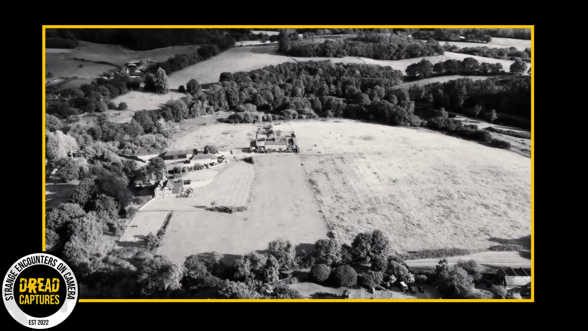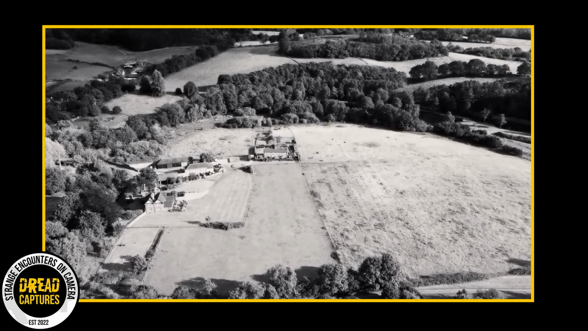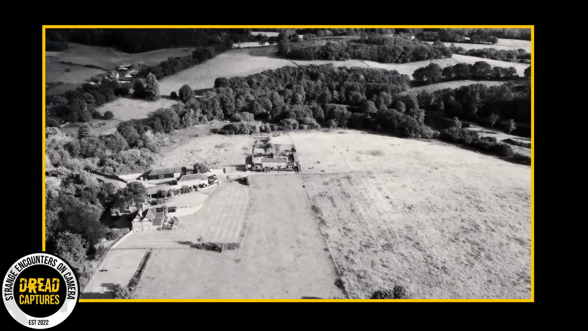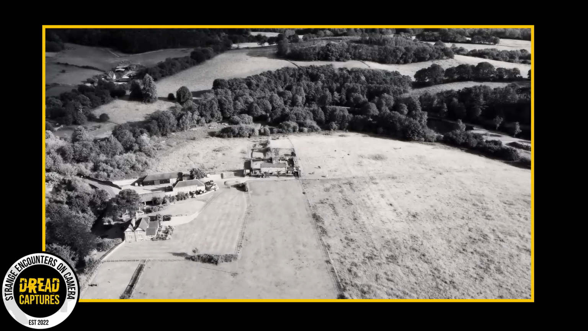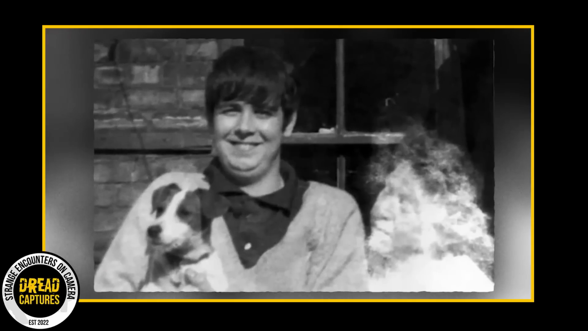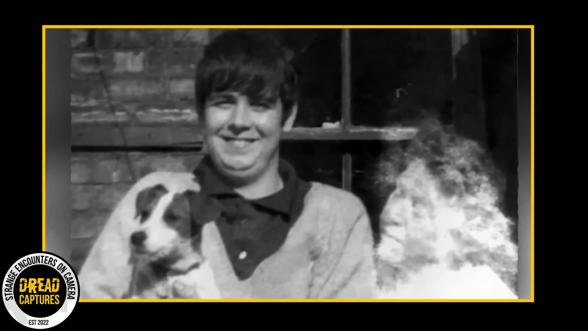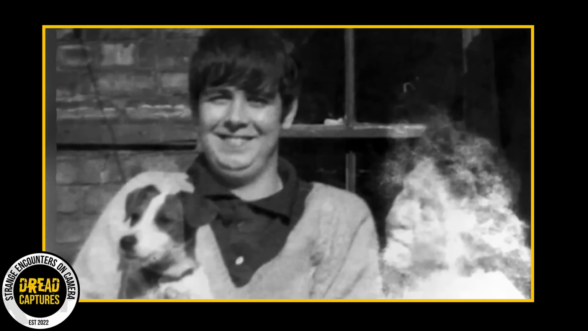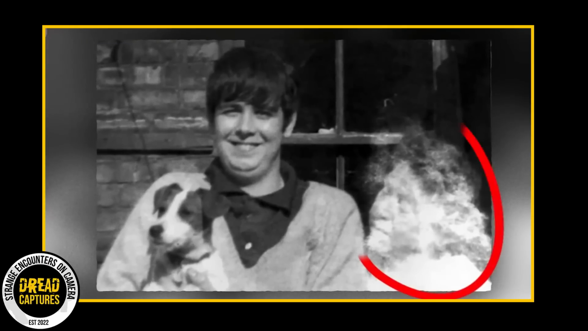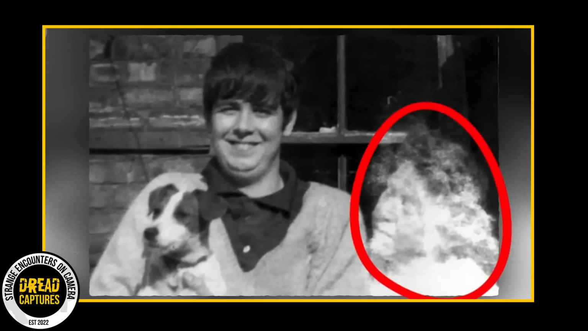Back in 1967, something pretty strange happened in the quaint village of Carlinghouse, North Yorkshire. It really got people talking, especially those who were into the paranormal. So a man named Harry Dack took what he thought was a simple photo of his young grandson Neil, just hanging out with his dog. But when he looked closer at the picture, he realized there was something, or rather someone, next to Neil that definitely was not supposed to be there.